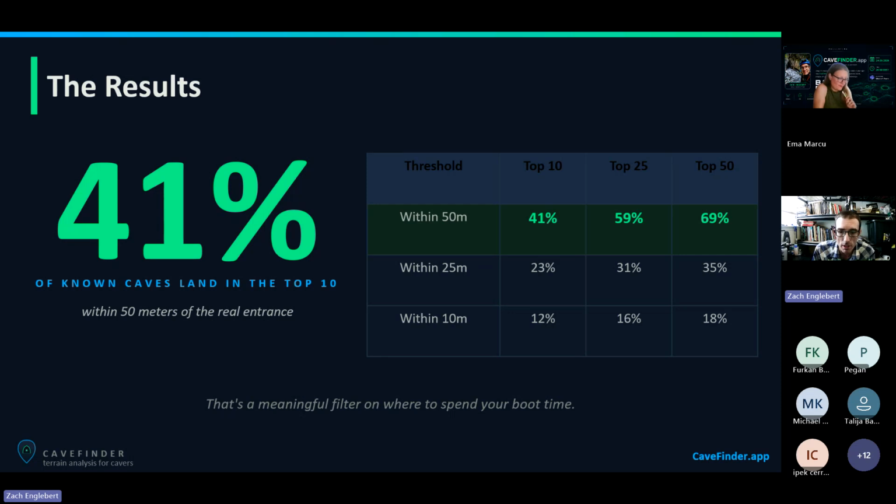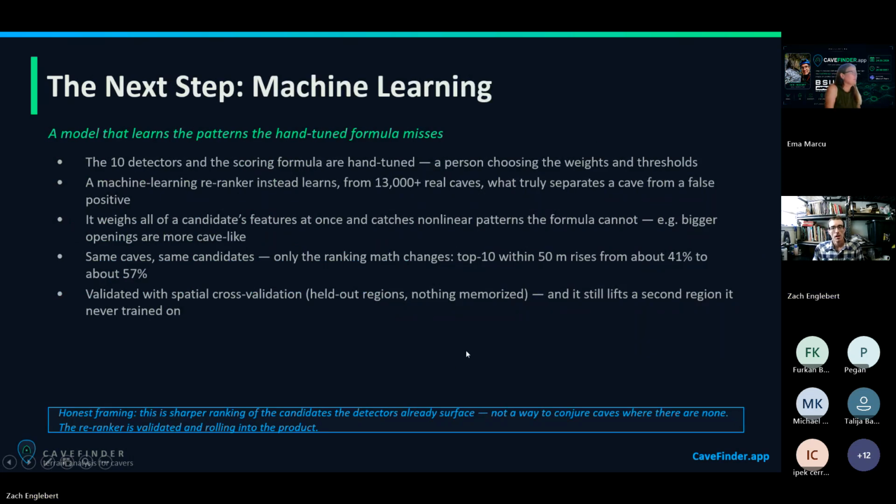On the other end, let's look at how often it puts you within caves within 50 meters. A lot higher, obviously. It's going to put a known cave within 50 meters in the top 10, 41% of the time, and in the top 50, 69% of the time. This sounds a little complicated. That's fine. I'm actually going to go into it a little more and it'll make sense.